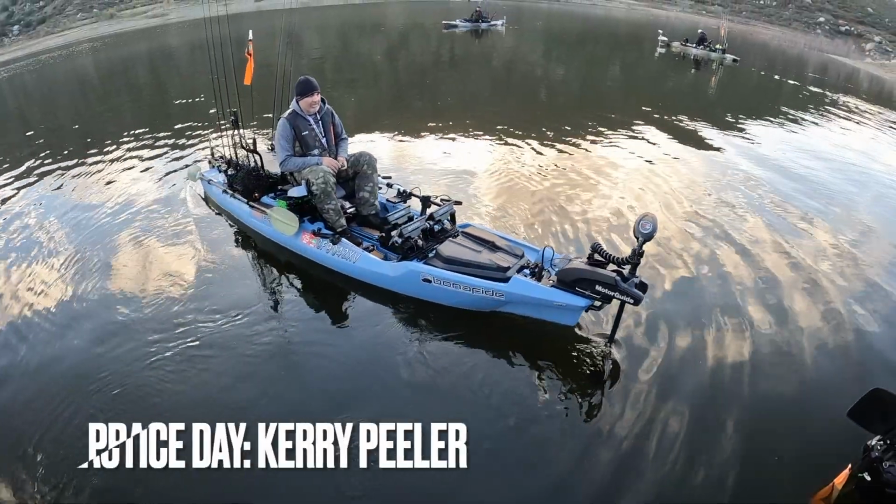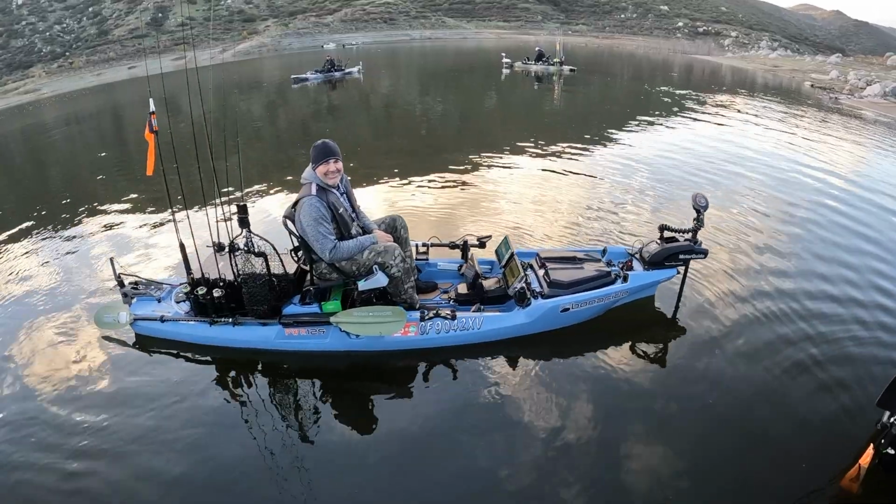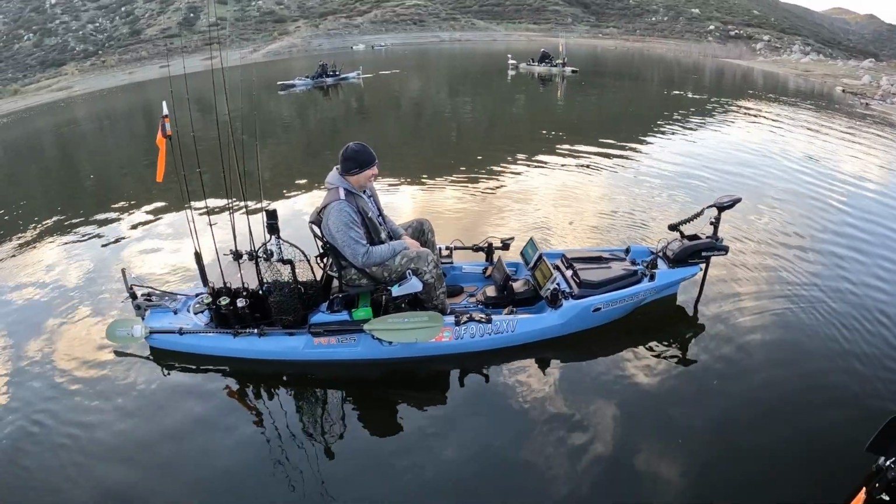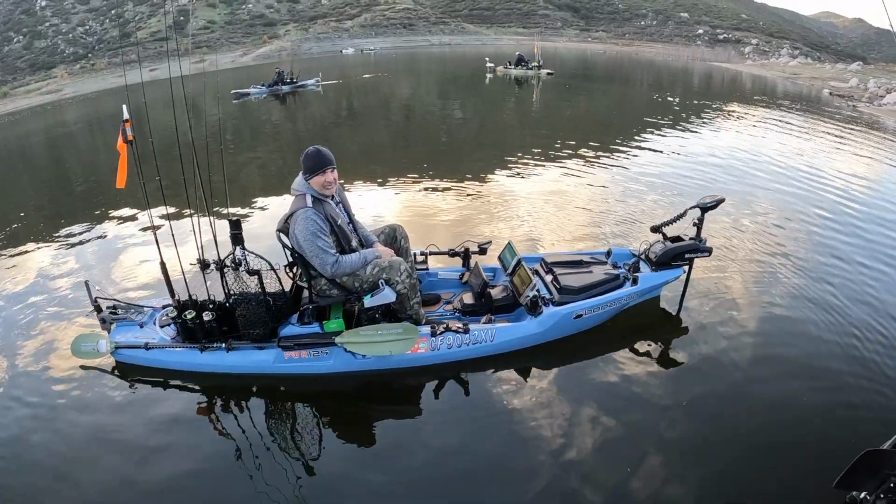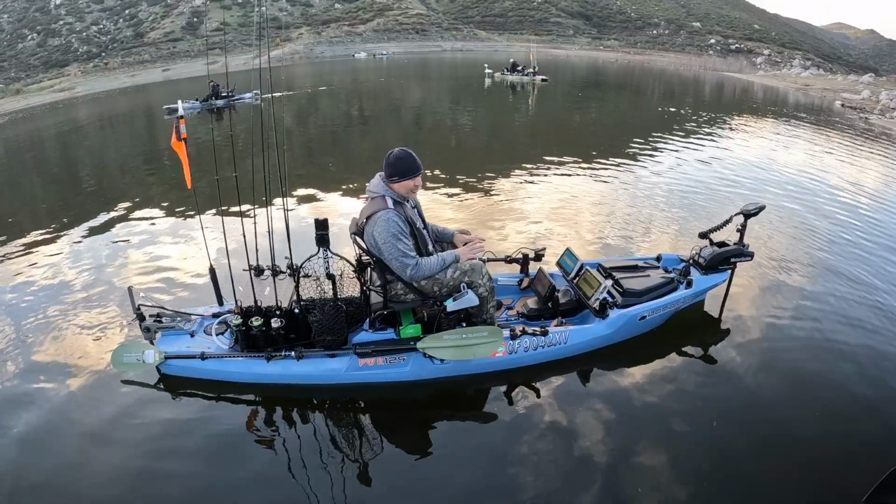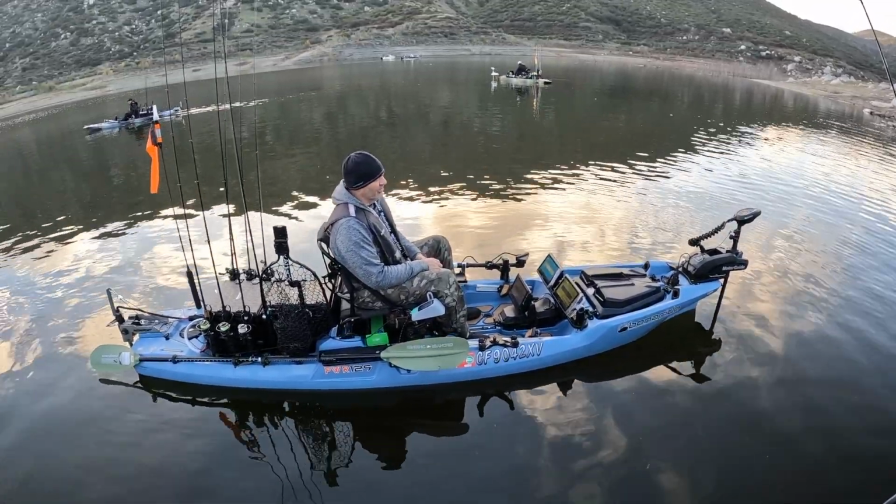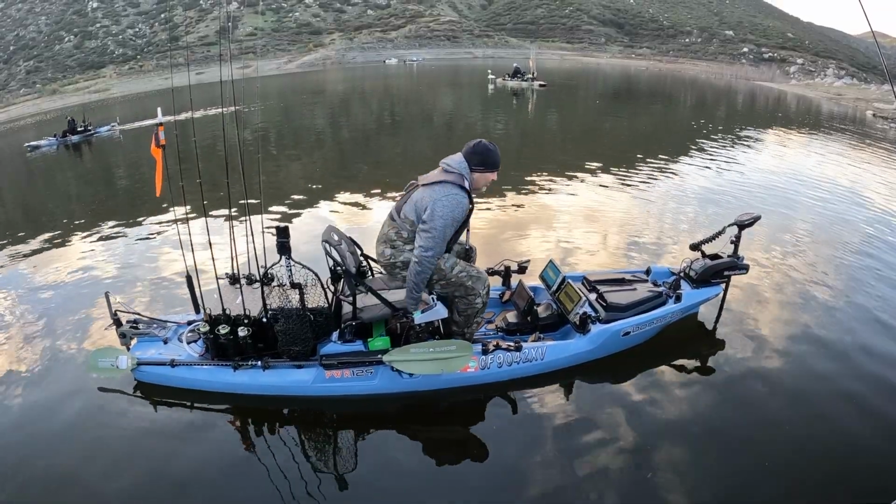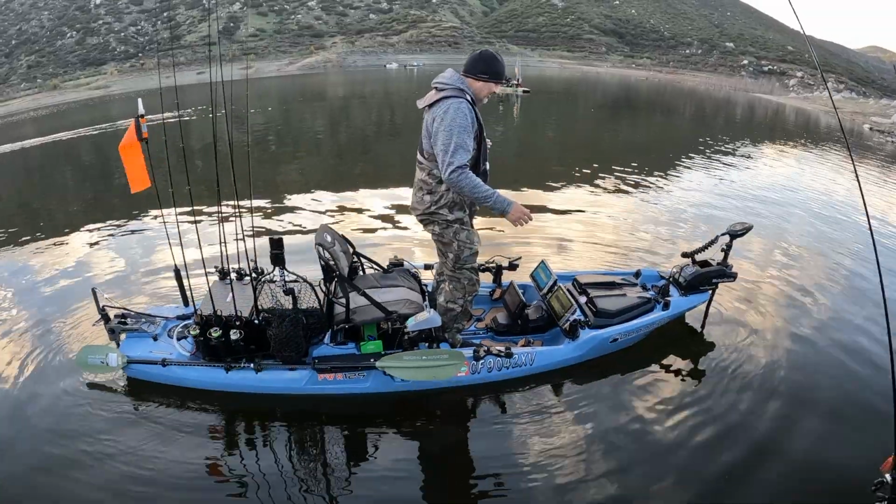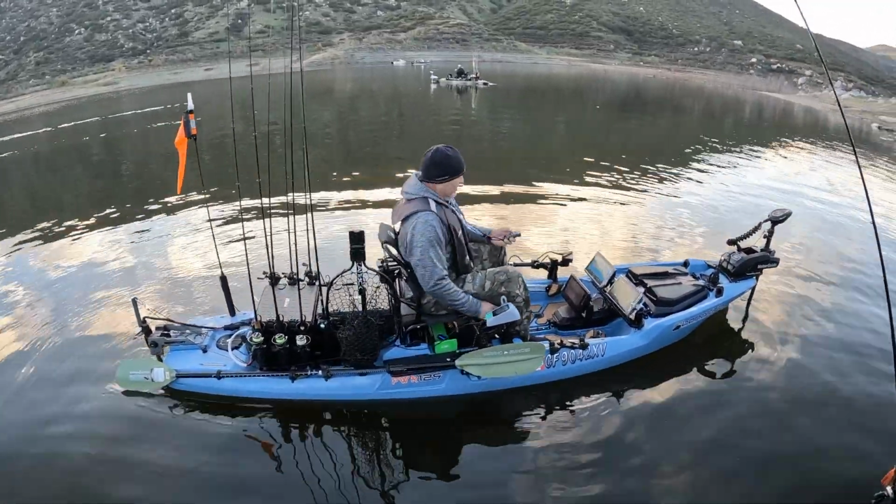All right, guys, I had to have Carrie get in the boat first because he rigged this whole thing. How does it feel? It feels really good. With everything that we have on here, it definitely is heavy with all the product, but it feels really good. It feels super stable. Like, I can stand up and it's super stable.